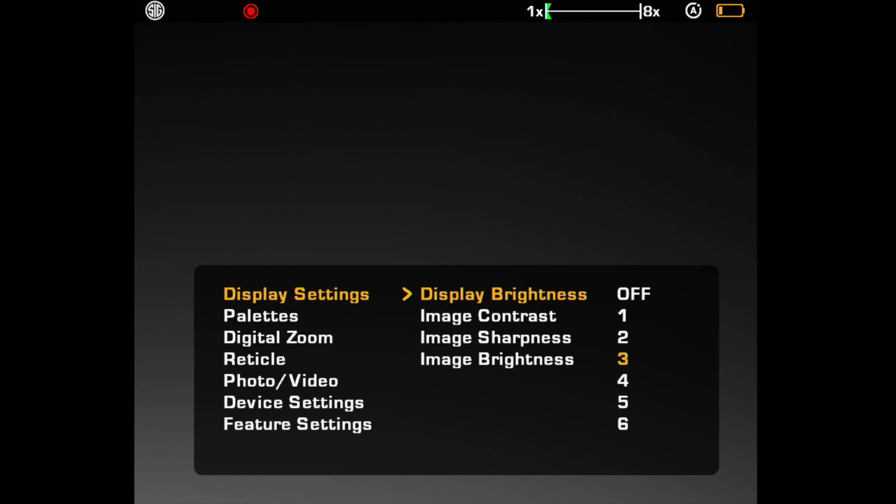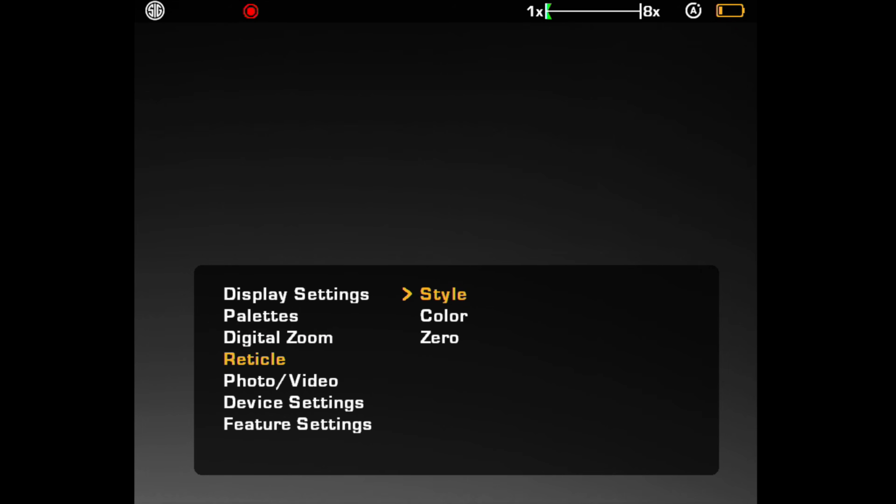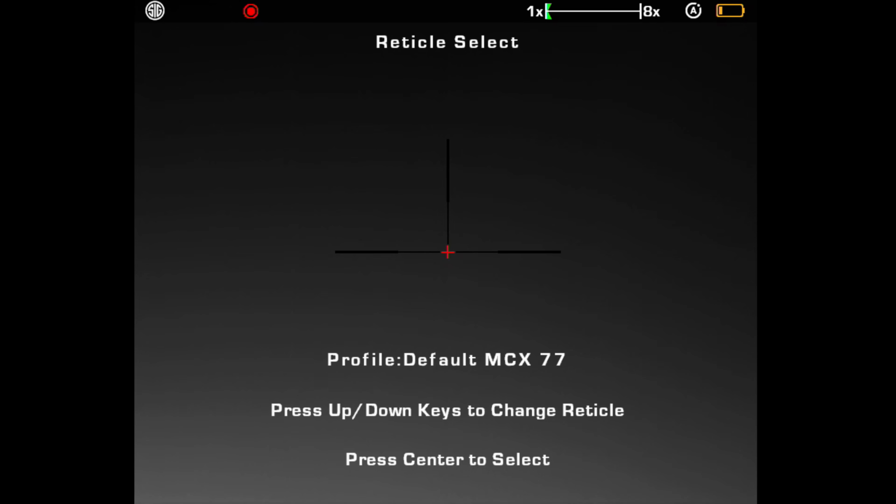They go up and down a lot. To get back, you just move up and down. It's got the palettes, and you can turn those on and off. Like I told you, there's a toggle switch. You've got digital zoom. You can turn those on and off as well. There's different reticles. In fact, if I go in here, I can show you some of those, the styles, just give you a quick idea of what those look like.